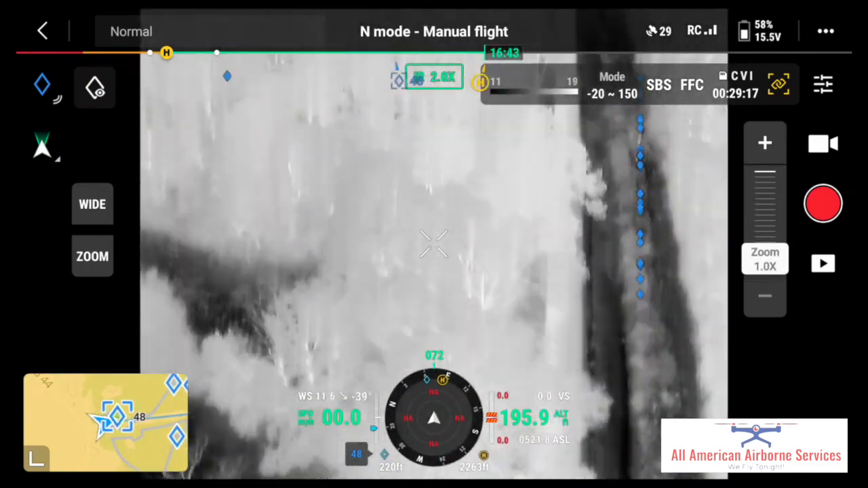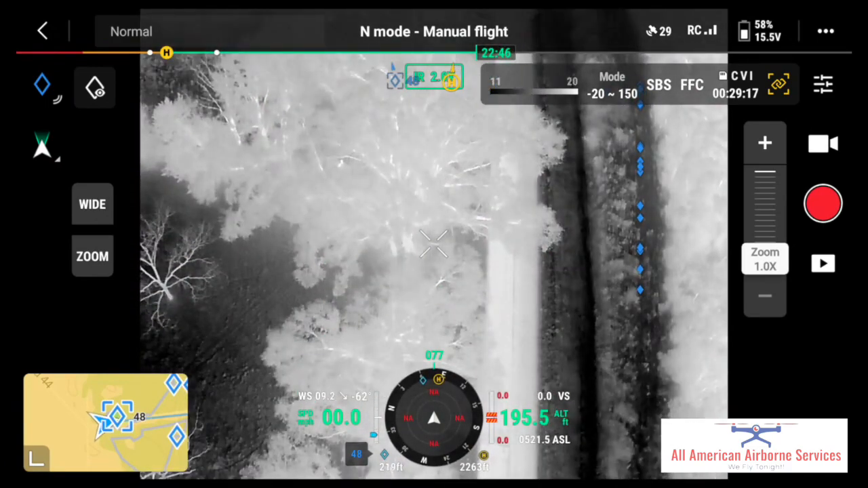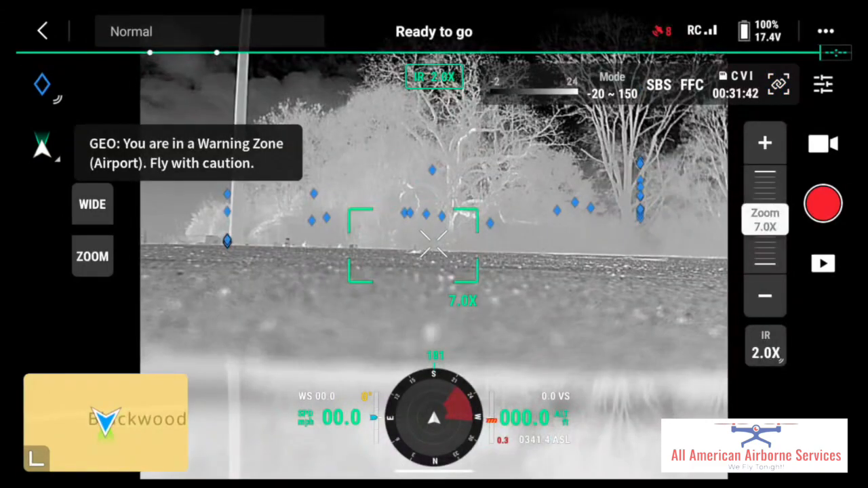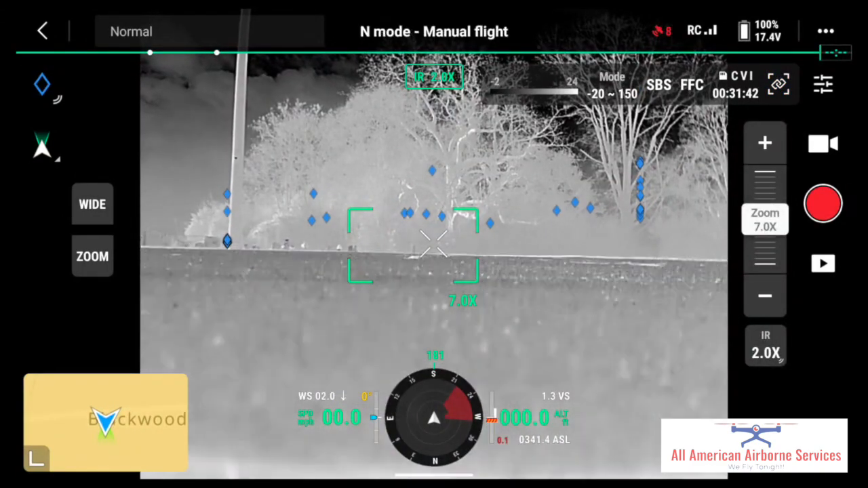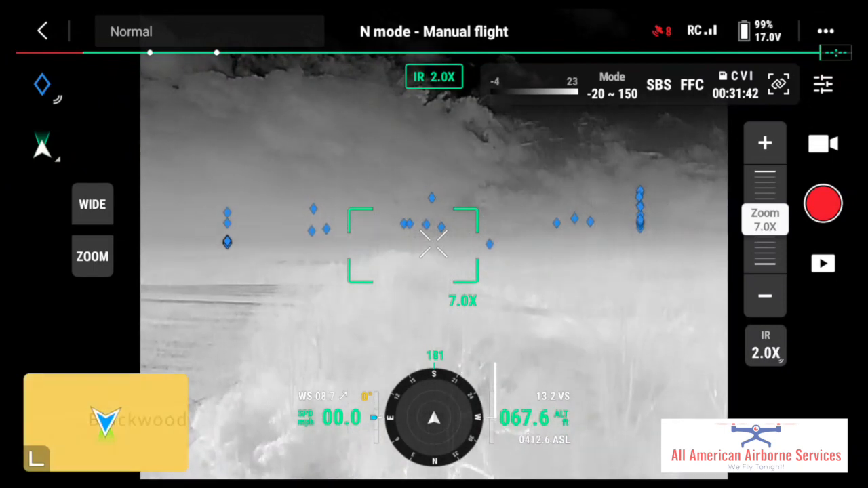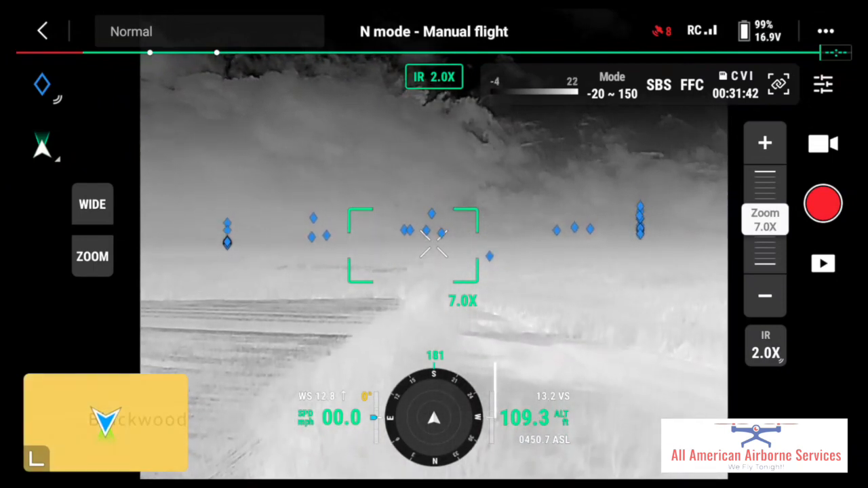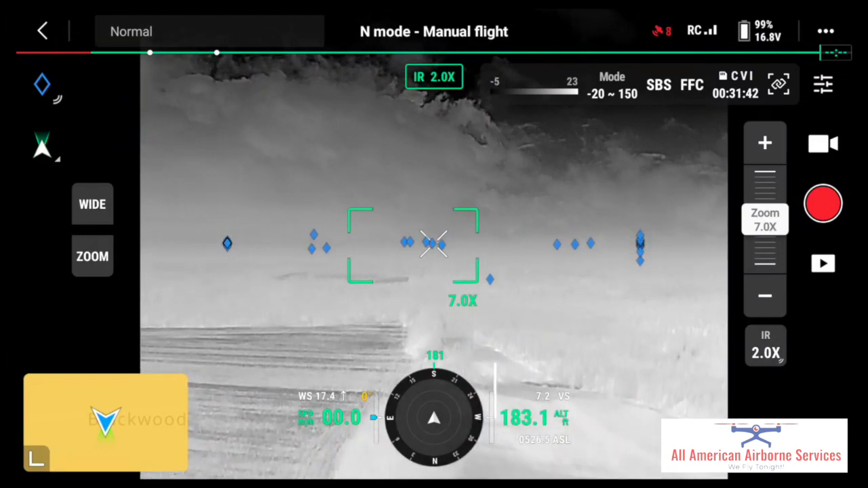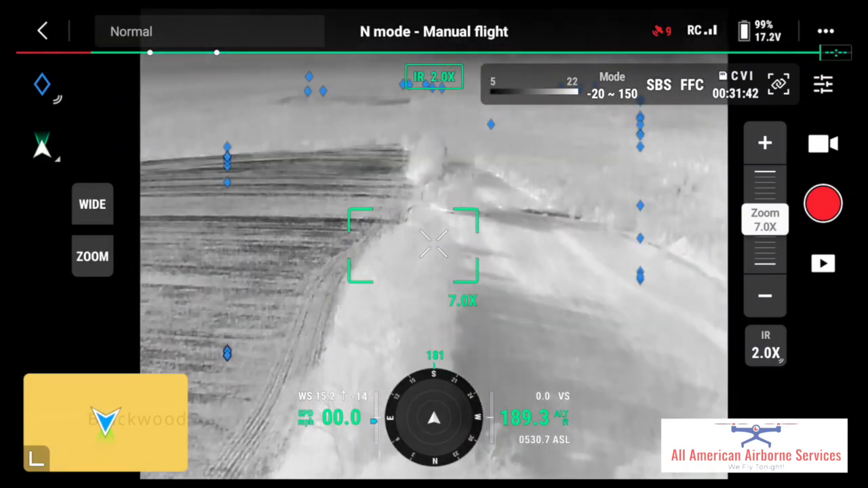All right, so we close it out after this, bring it on home, and then we'll bring it up the next morning. Okay, so this is the next morning, and we're gonna fly and see what we see.